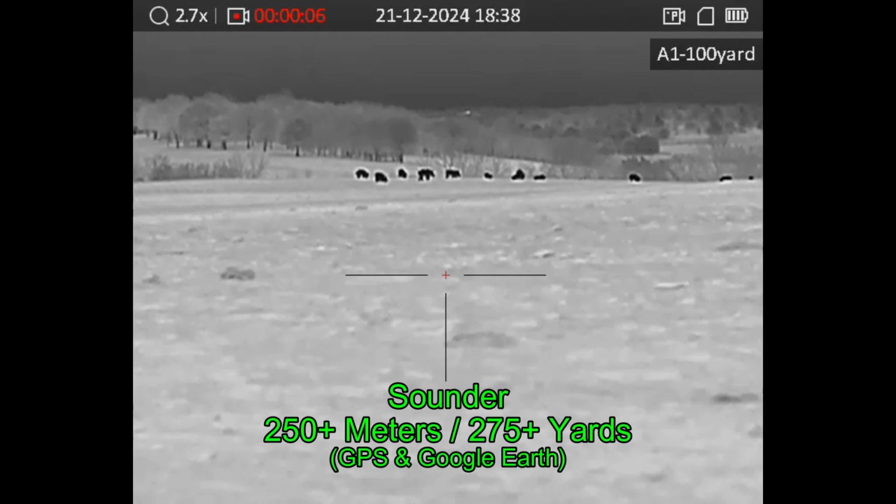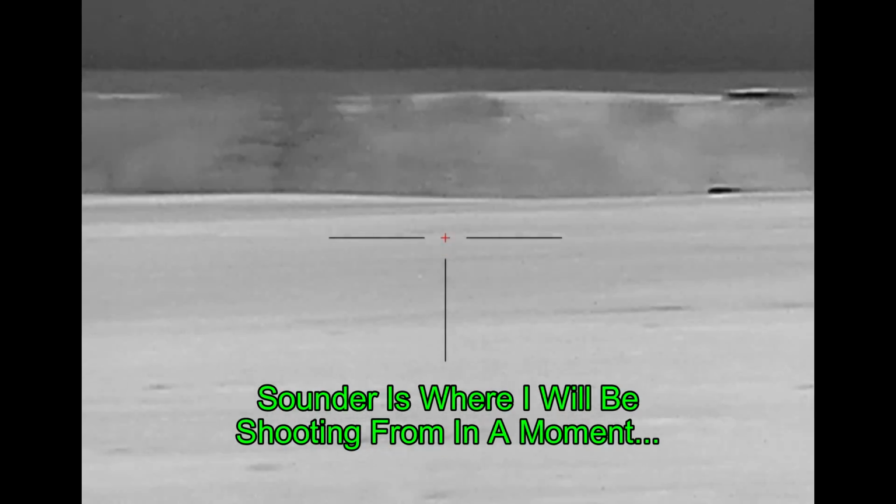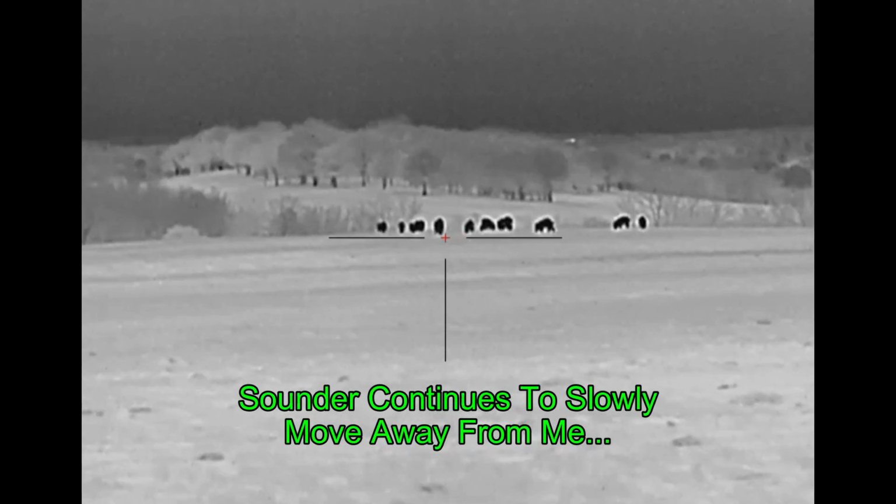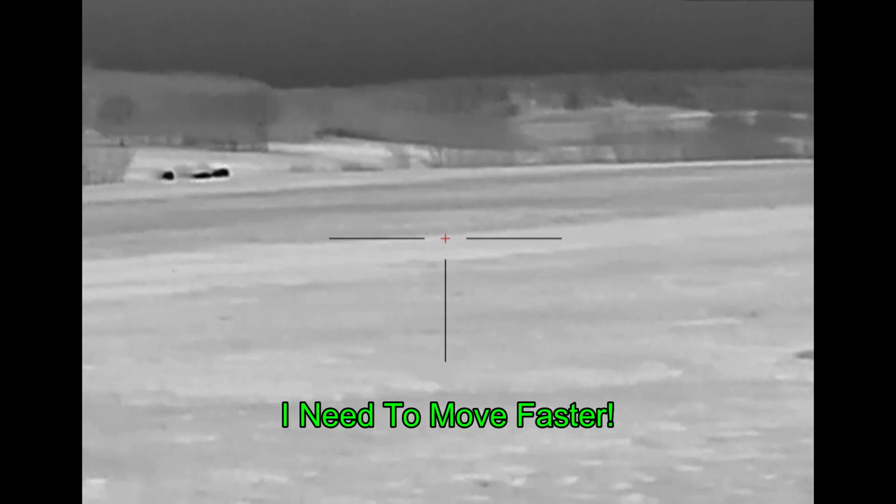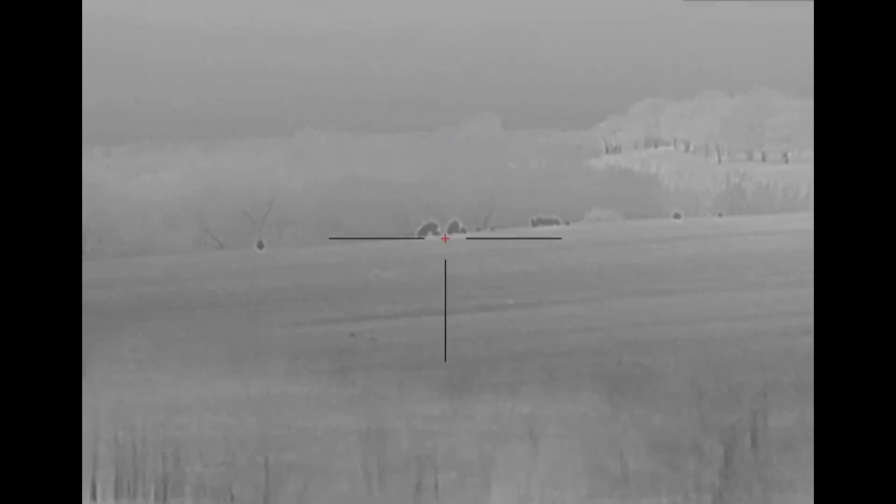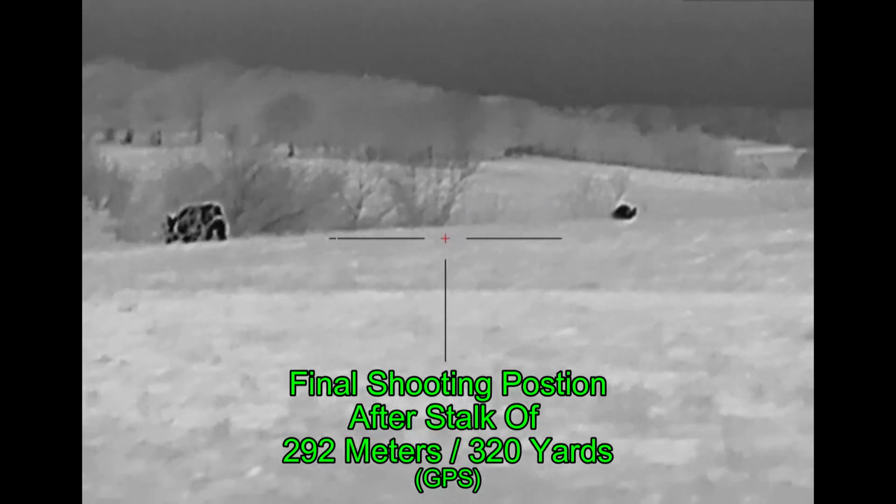Here is where I'm starting my stalk at about 275 yards. But the hogs are remaining in motion, and they are moving just slightly slower than I'm advancing on them. And so it's becoming apparent I need to move faster. At points in time, they're moving in fits and starts. Well, they'll get up and they'll run 40 or 50 yards, and they'll stop and graze for a bit. But finally, I've moved up to where I'm within decent shooting range.